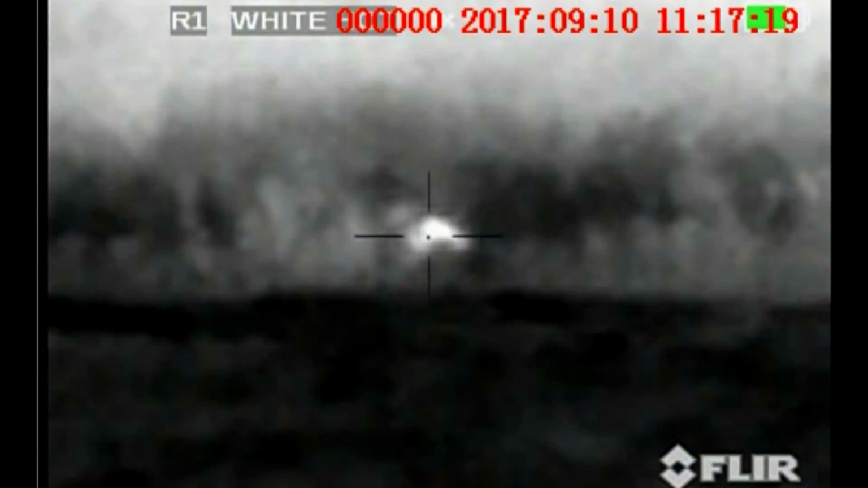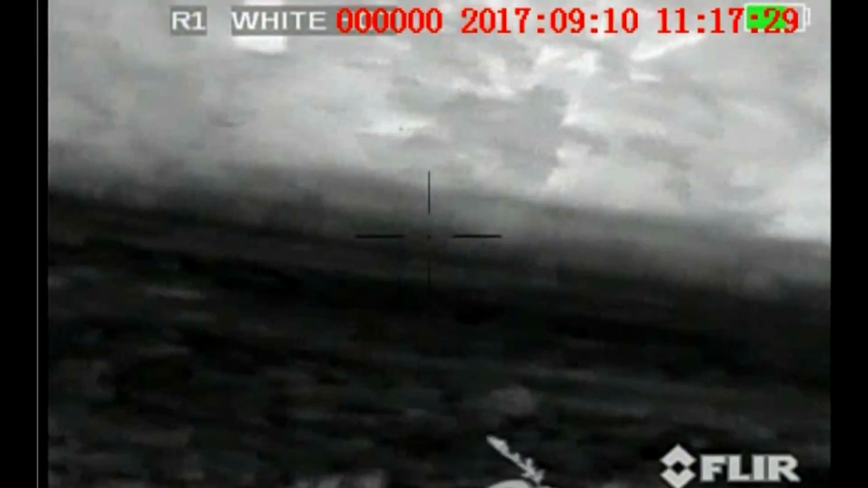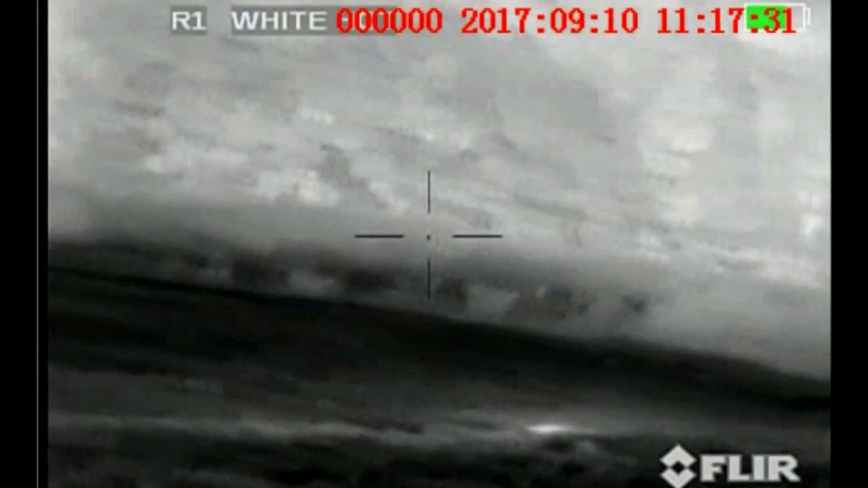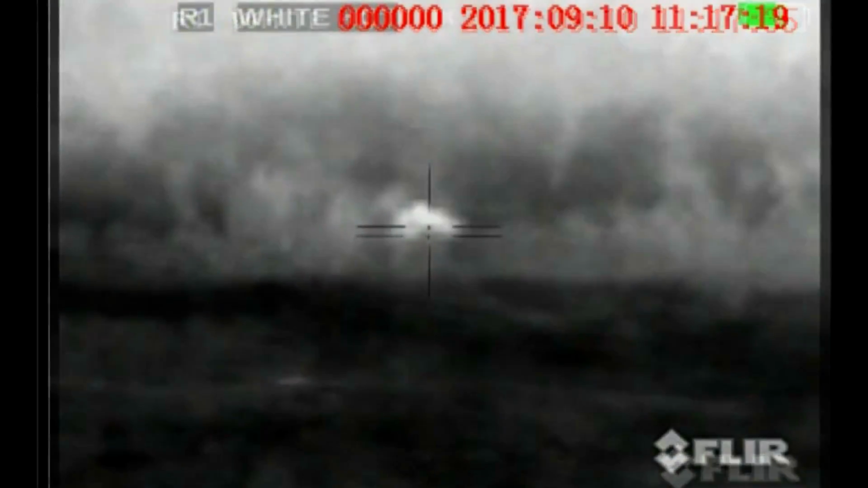Now, after realizing that this is the best shot that he's going to give me, I put that bead right on his front right shoulder, and watch what he does after I take the shot. Now I'm going to play it again for you in slow motion, but what you'll be able to see is that when I take the shot, he immediately buckles and amazingly jumps 7 or 8 feet in the air before landing on his feet and darting off for the tall brush on the right.